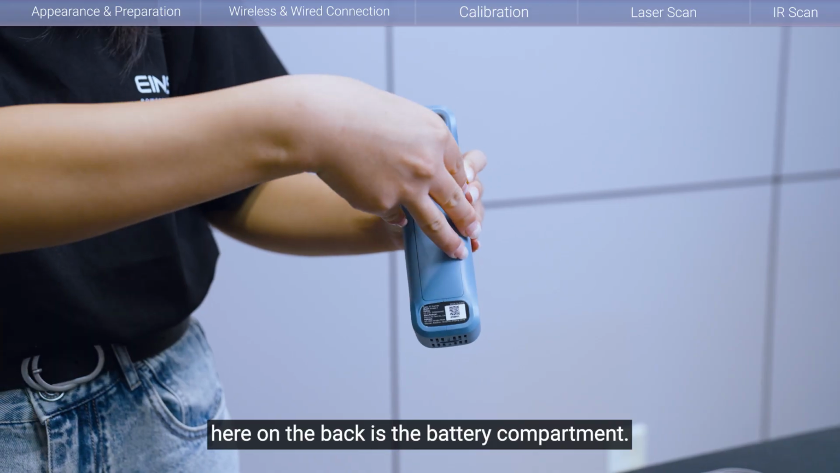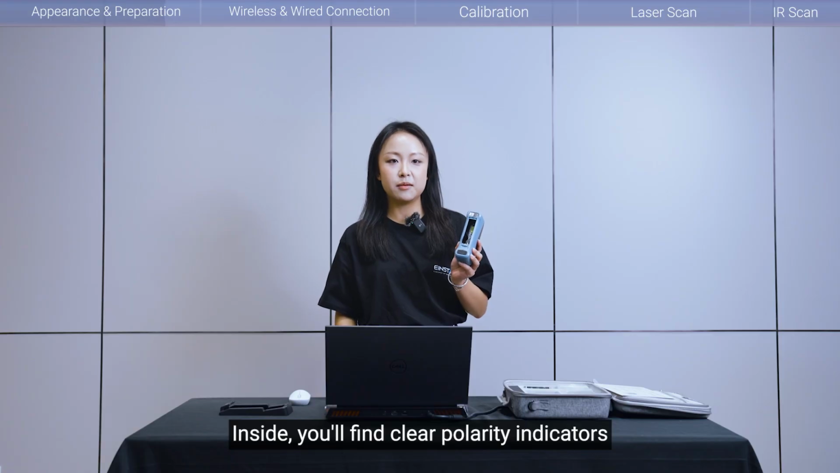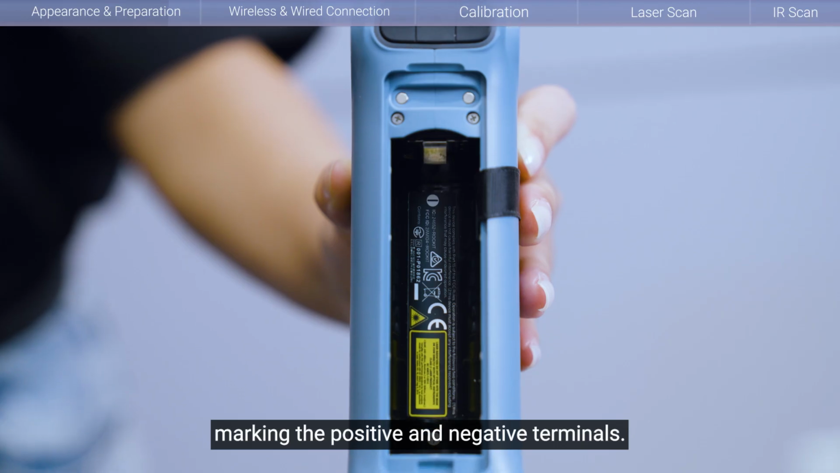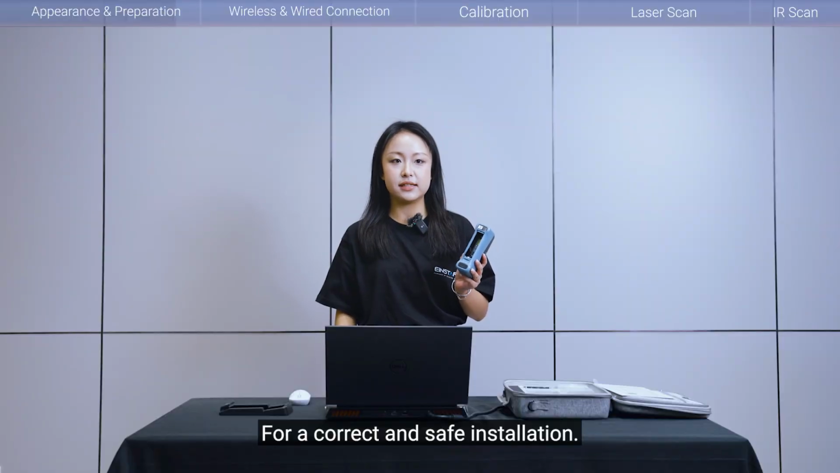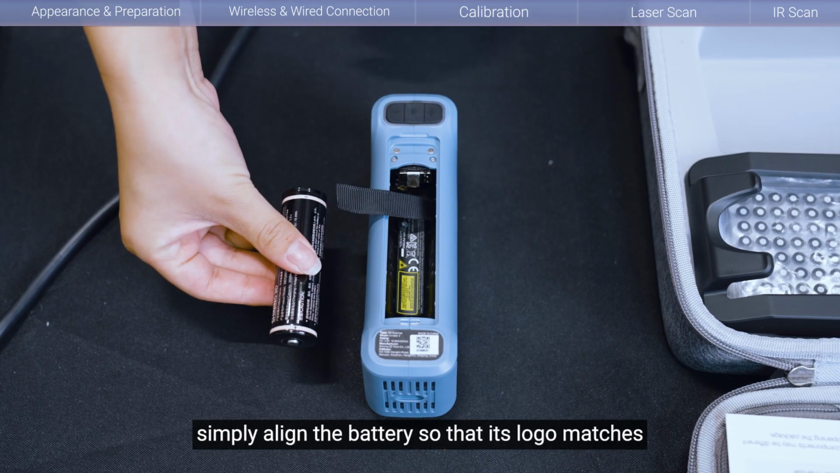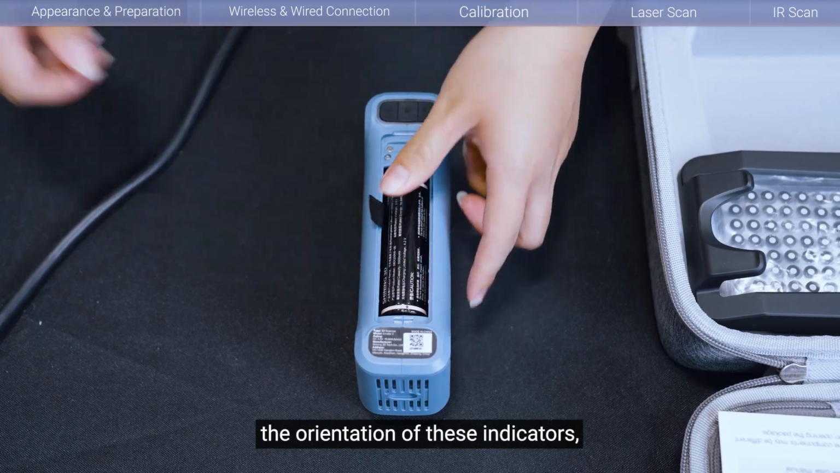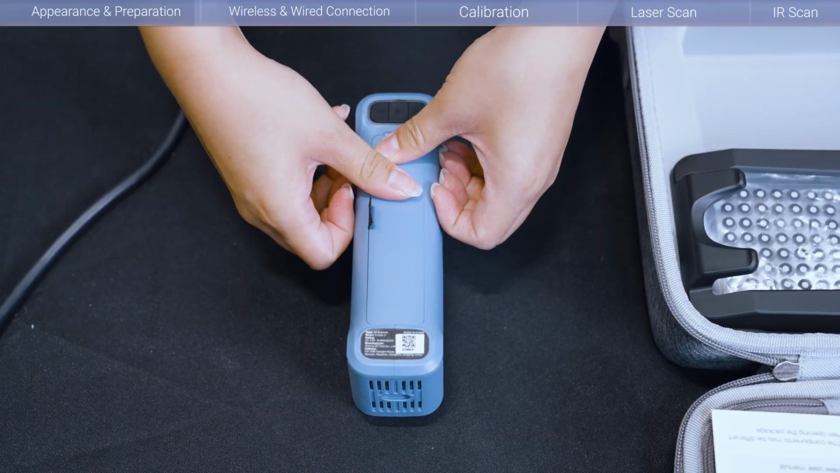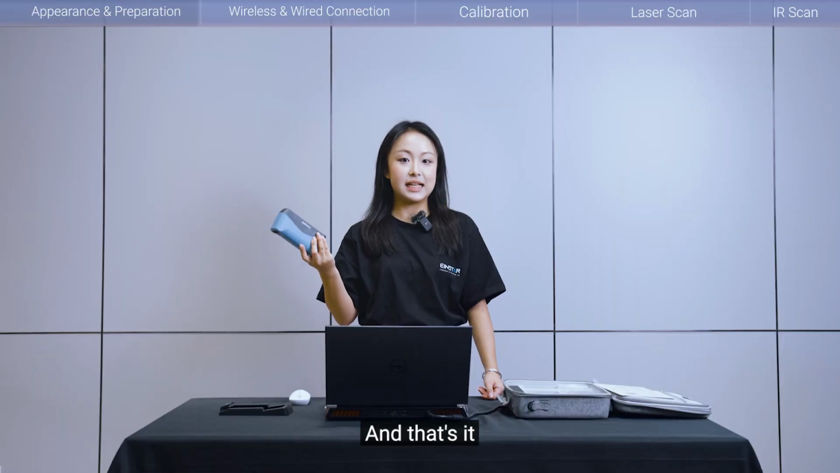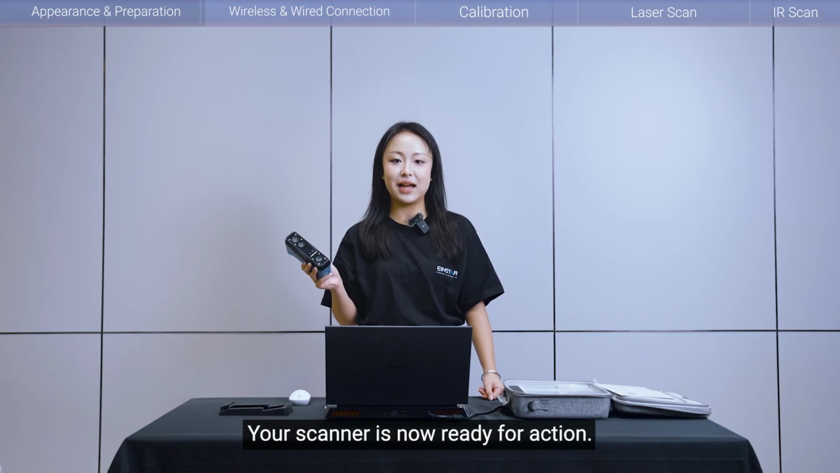And here on the back is the battery compartment. Inside, you'll find clear polarity indicators marking the positive and negative terminals. For a correct and safe installation, simply align the batteries so that the logo matches the orientation of these indicators. Then press it into place. And that's it. With its user-friendly design, your scanner is now ready for action.